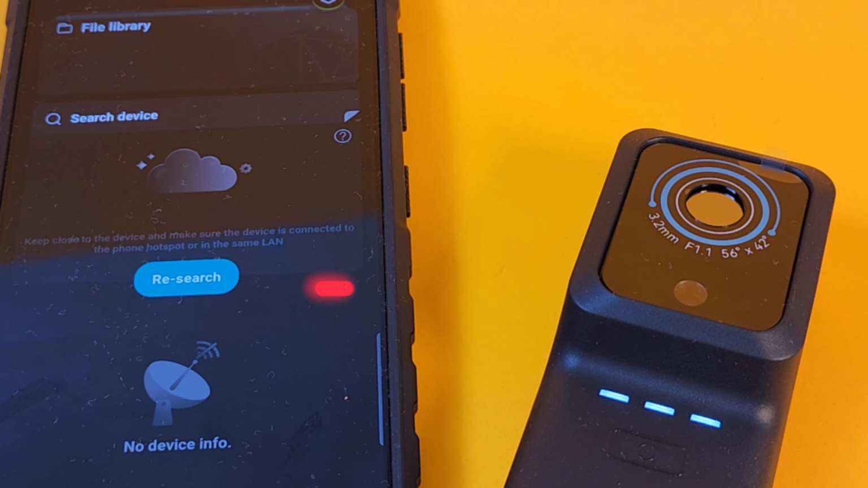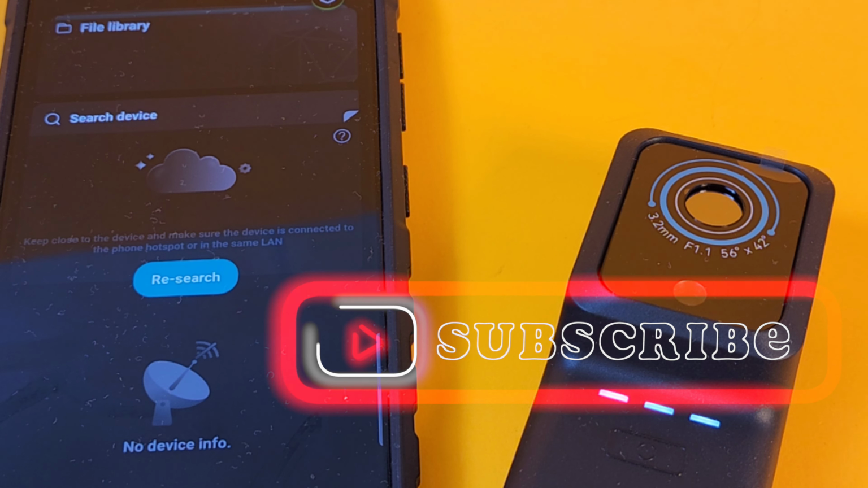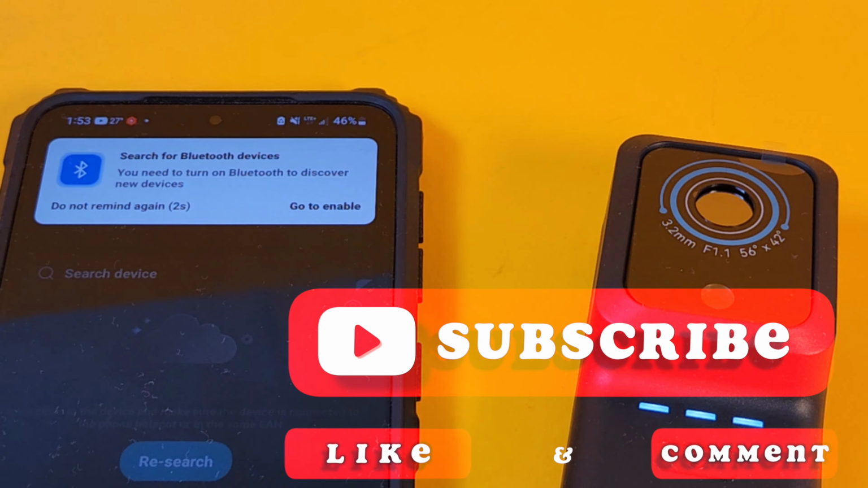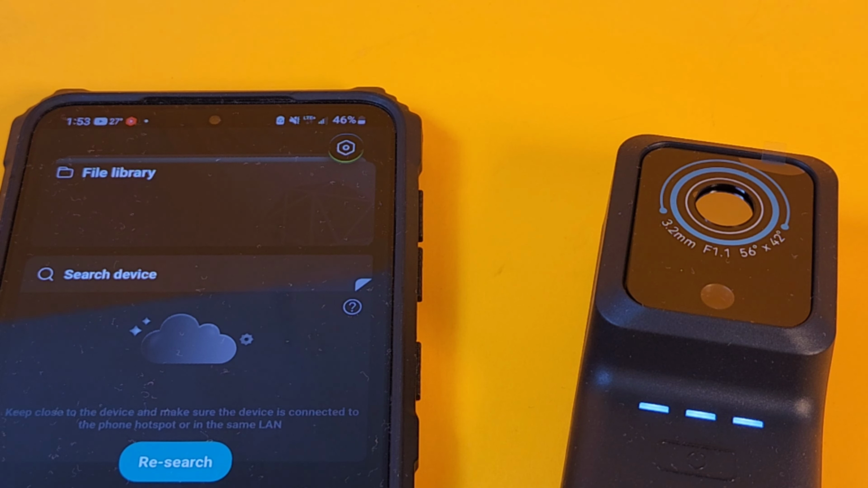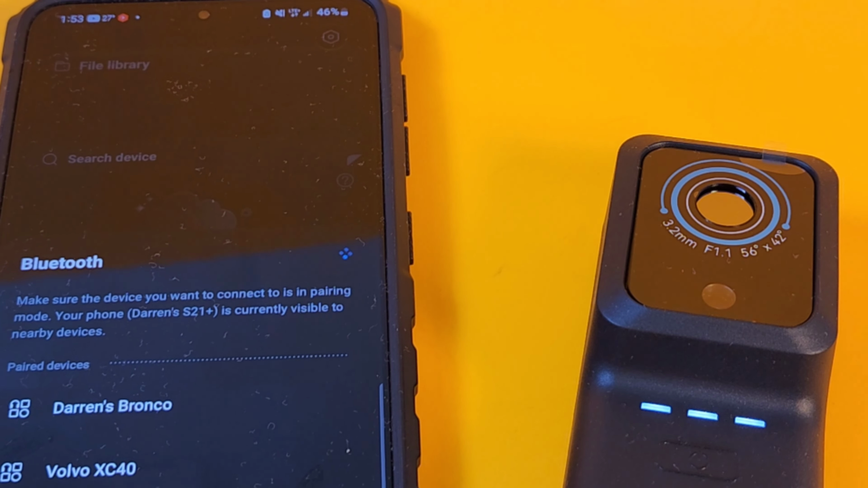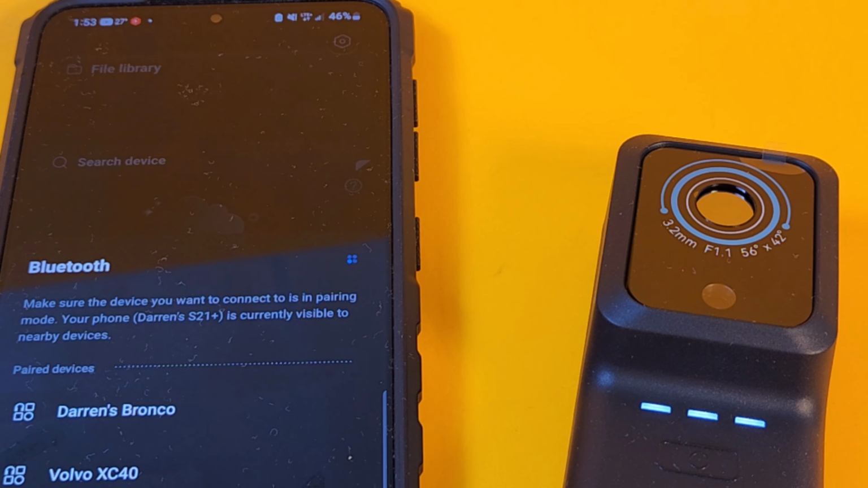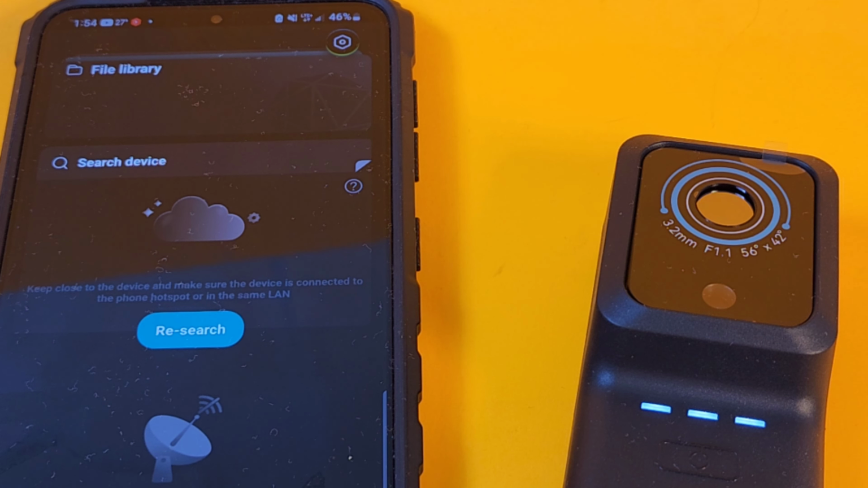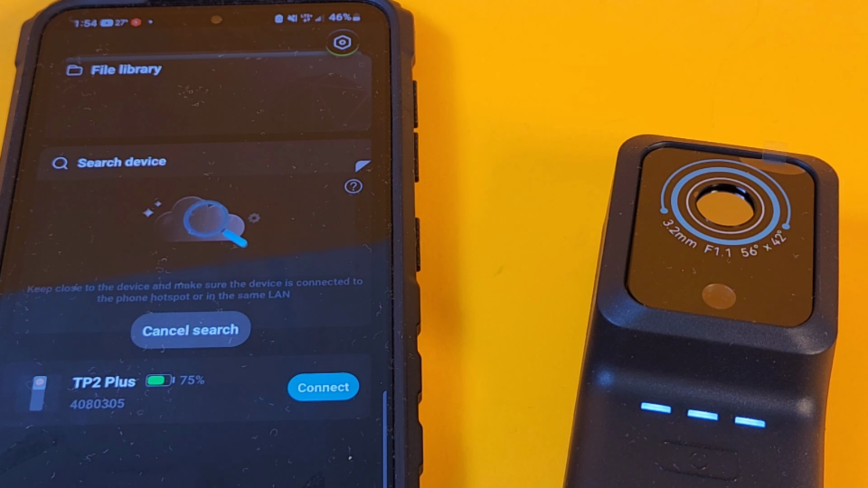Now take note, this thermal camera talks to your phone via the Bluetooth. If your Bluetooth is not turned on, you're going to get this error message pop up on your mobile device saying, hey, you got to turn on the Bluetooth drivers. Once Bluetooth is turned on, go ahead and relaunch the app with the Bluetooth turned on. Hit research, and it's going to find it. There it is, TP2 Plus. Click on that connect button,